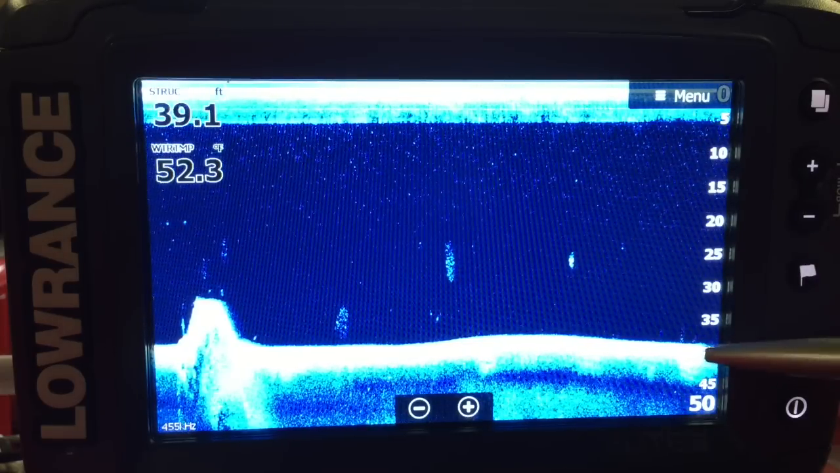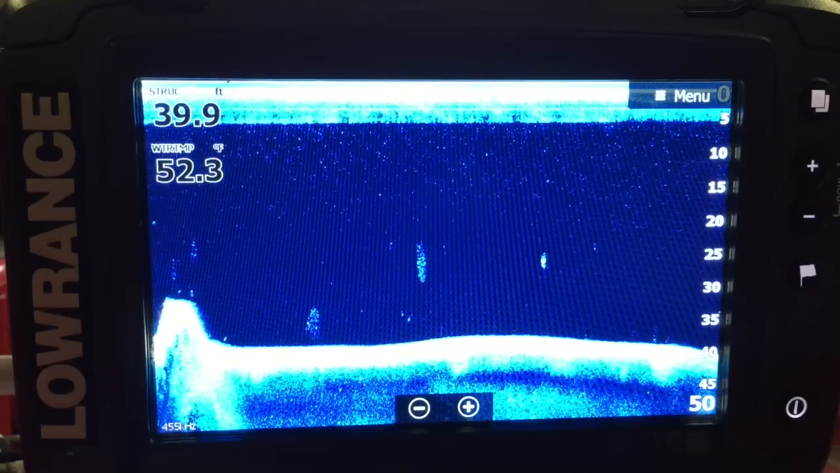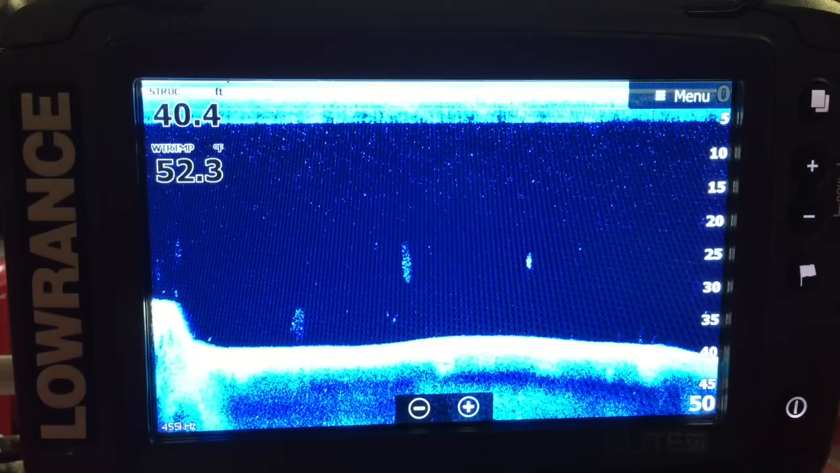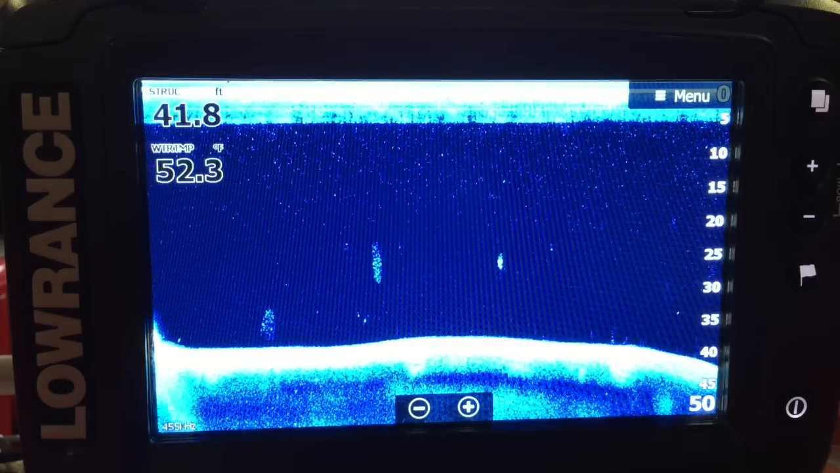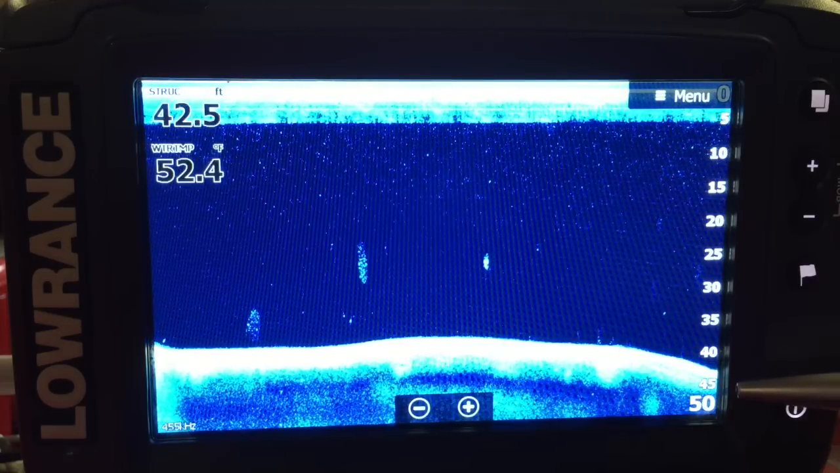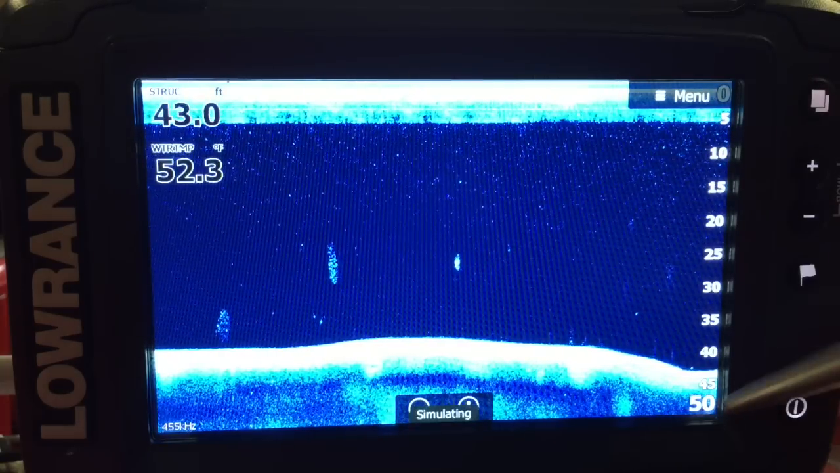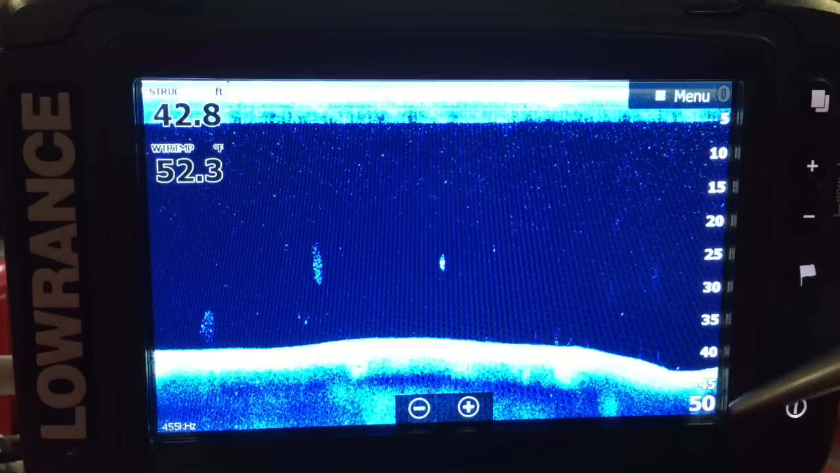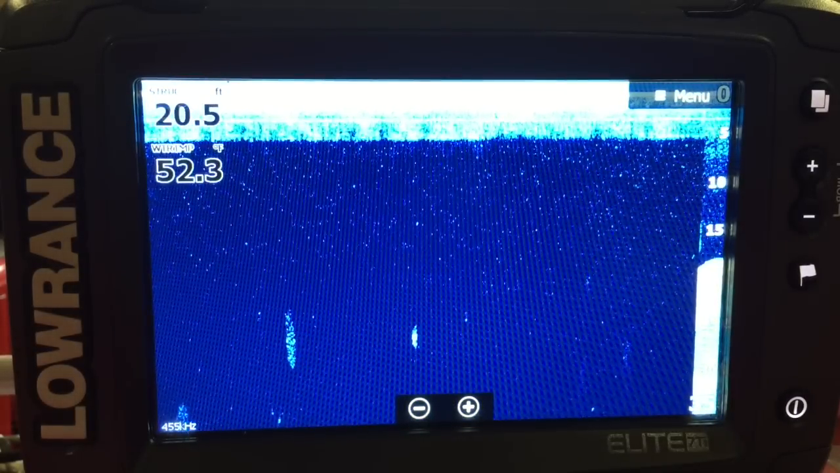So I've got a little bit of weed coming up off the bottom there, which is not unusual when you see it in lakes. I mean, it's 40 foot deep, so it must have some sort of decent weed structure down there until it gets deeper. It's dropping off now, it's down to 43 feet. Again, you can see it up here, but I prefer to actually look at the bottom and see what's happening here. Right, 2D is fantastic.